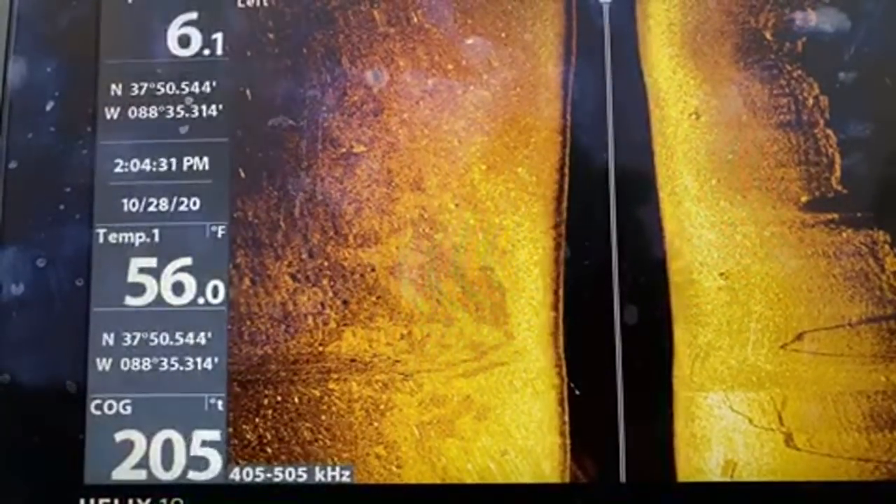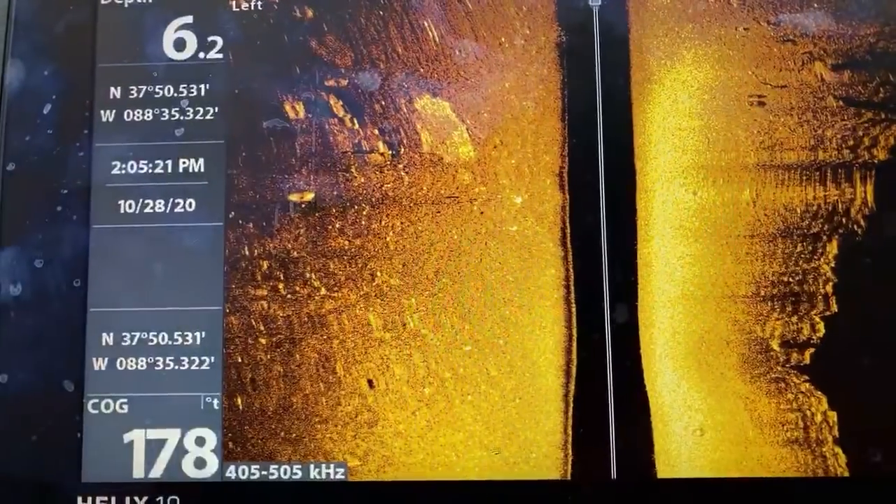So definitely, right now we're going on a point. You can see it coming out. Square to the left, that kind of just looks like a, I don't know.